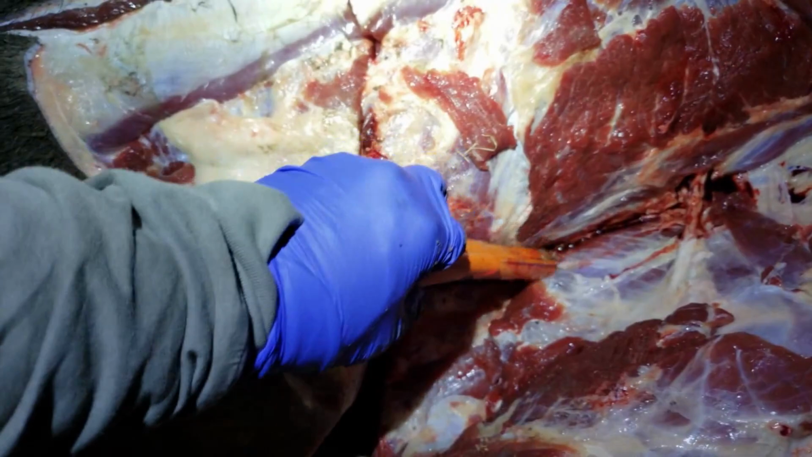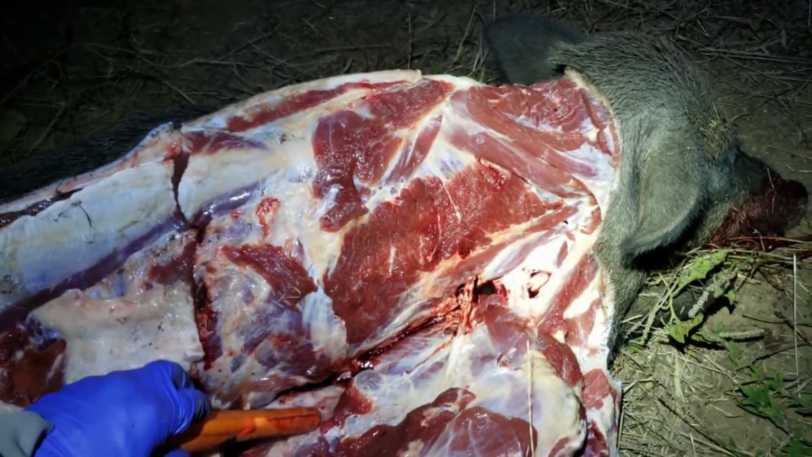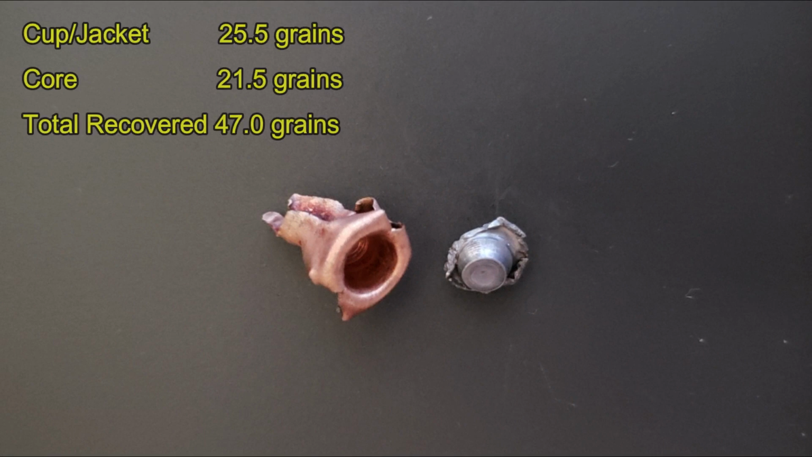Couldn't find the bullet over there, so I used the metal detector. Finally found evidence of the bullet on the other side, much lower down. I ended up recovering 2 pieces of the bullet, the core that was outside of the ribs, and then the jacket that was actually back against the diaphragm inside the ribs. There you can see the weights.